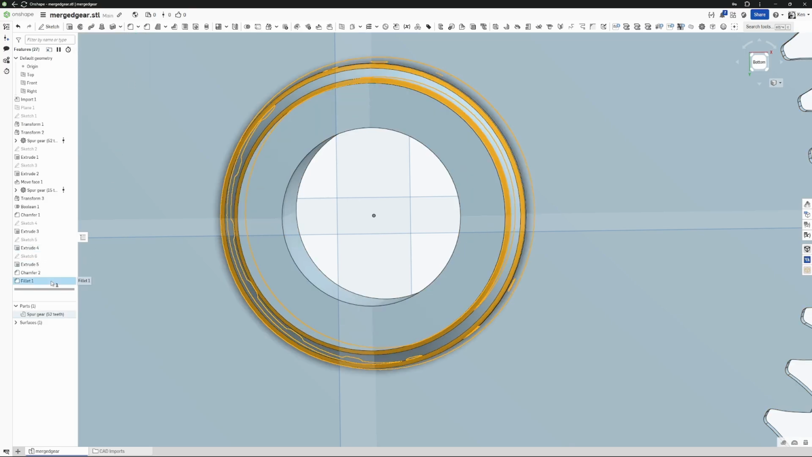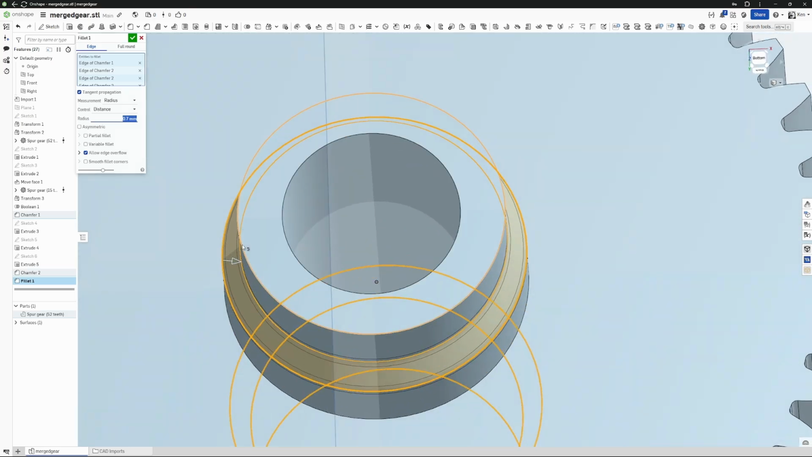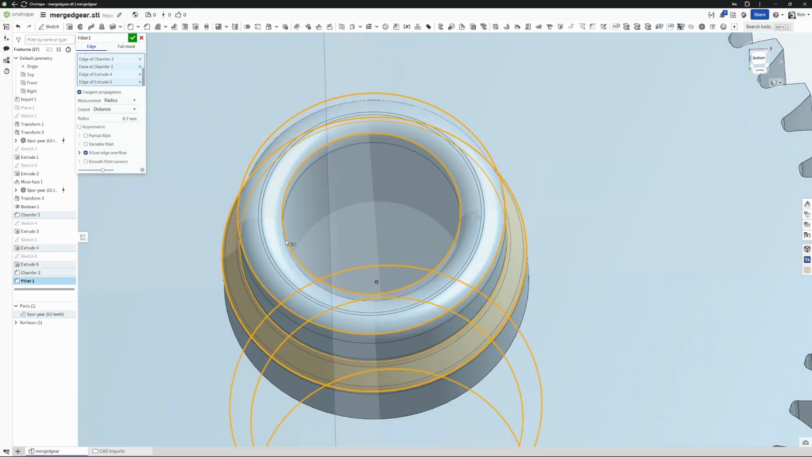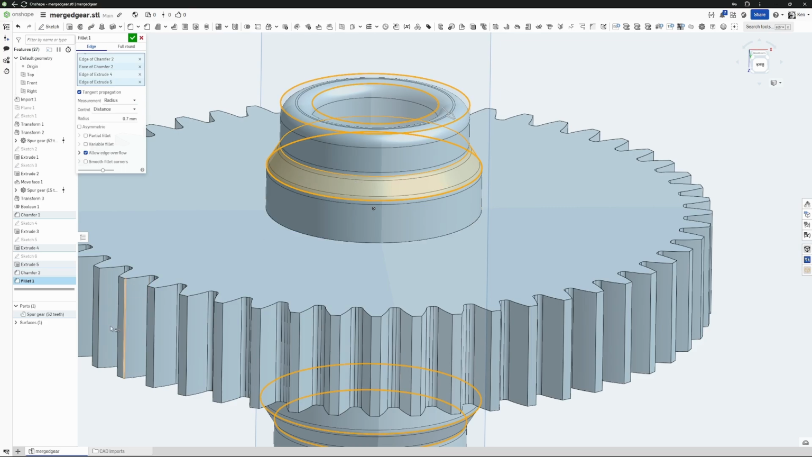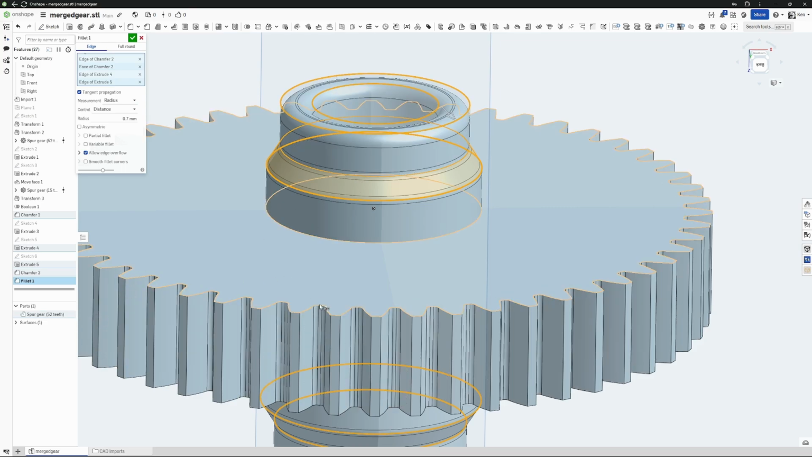Oh wait, did I do that last one at 1? That'd be why. That's a great thing about CAD. You can always come in and adjust any point. Yeah, see, there we go. Let's compare that to the original scan. Yeah, that looks spot on.